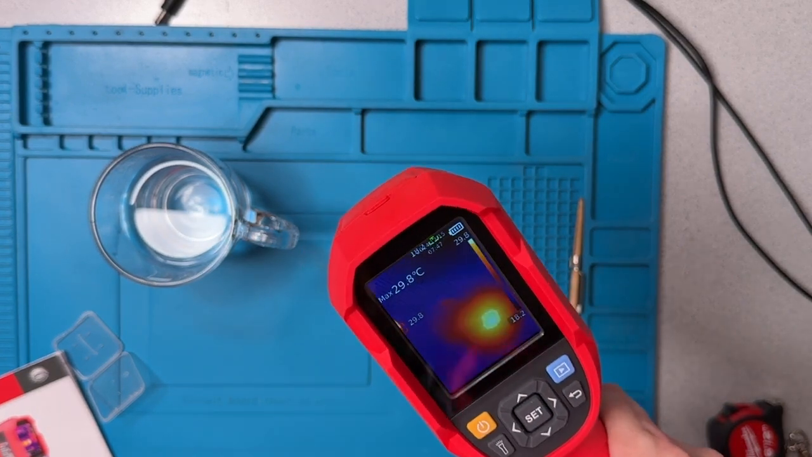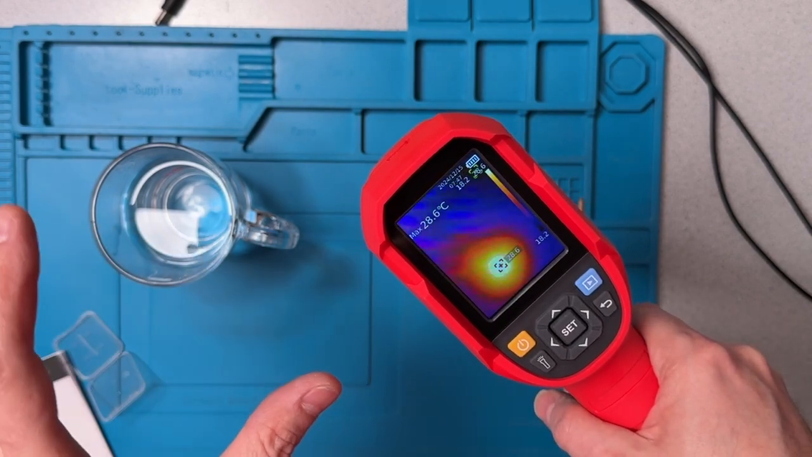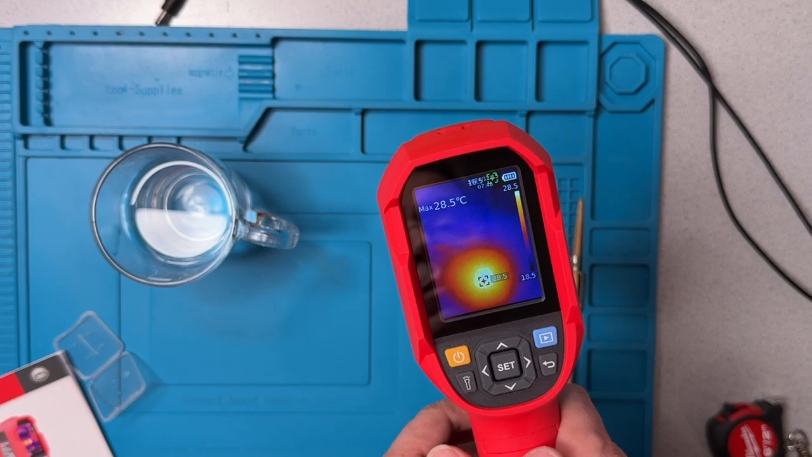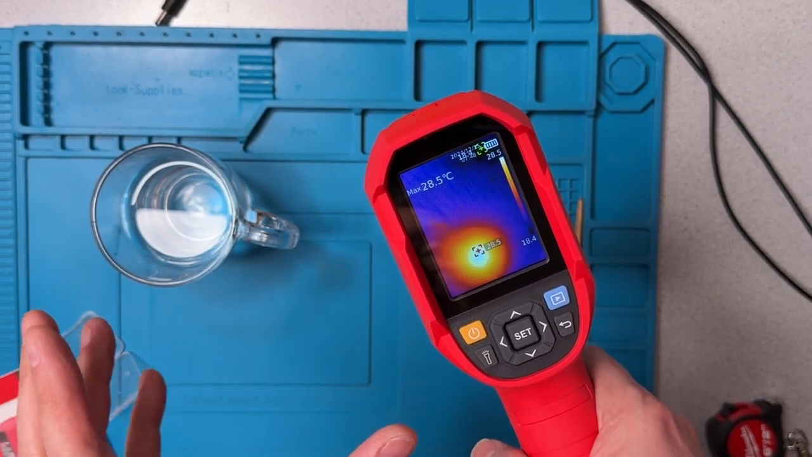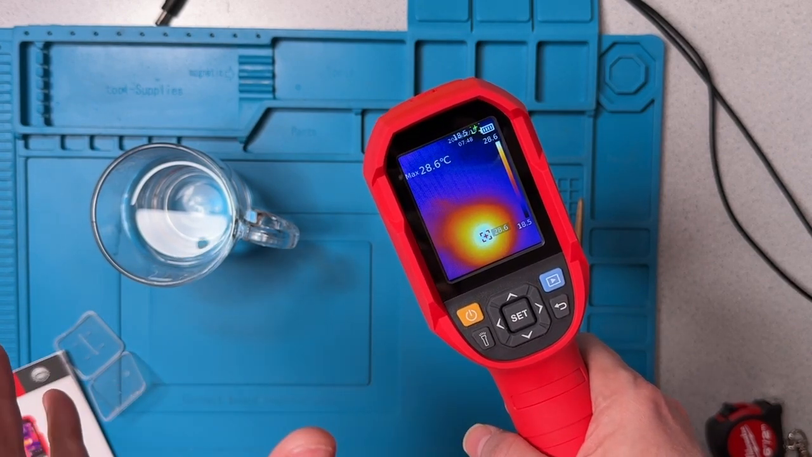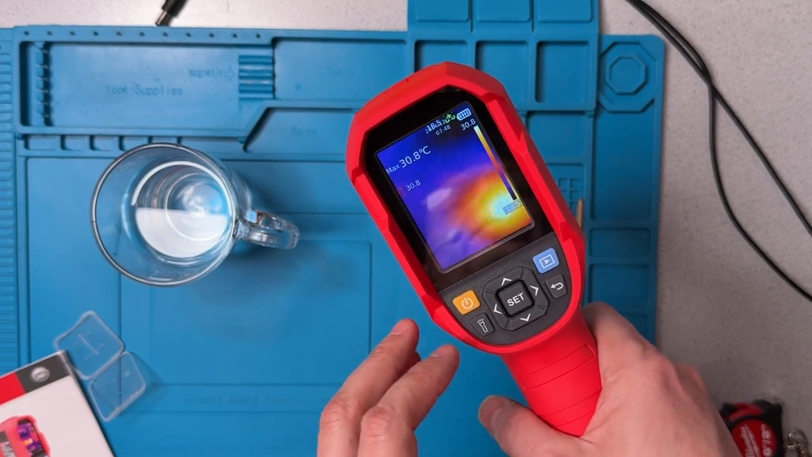It really is a very sophisticated way of assessing temperature values and knowing what you're looking at when you're using those temperature values. I may have mentioned earlier in the video, I've used those infrared non-contact thermometers. They work, but it's a little bit hit and miss to know exactly what you're looking at.